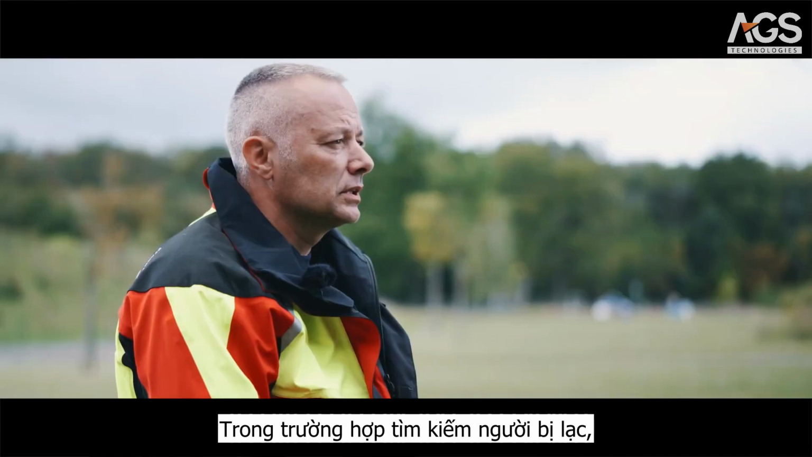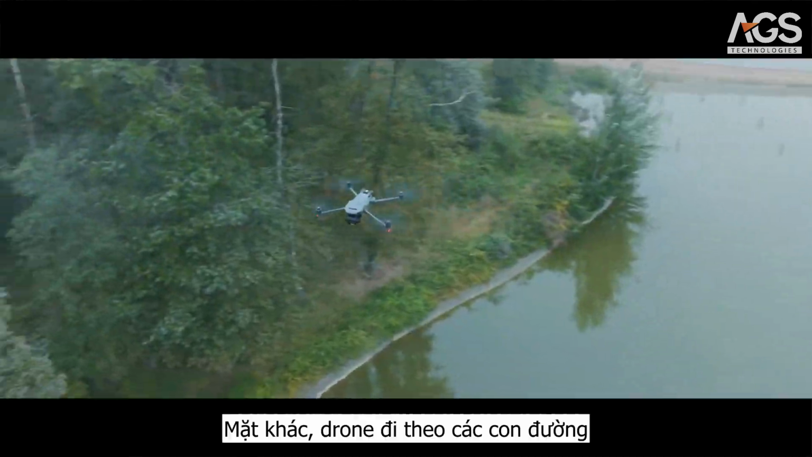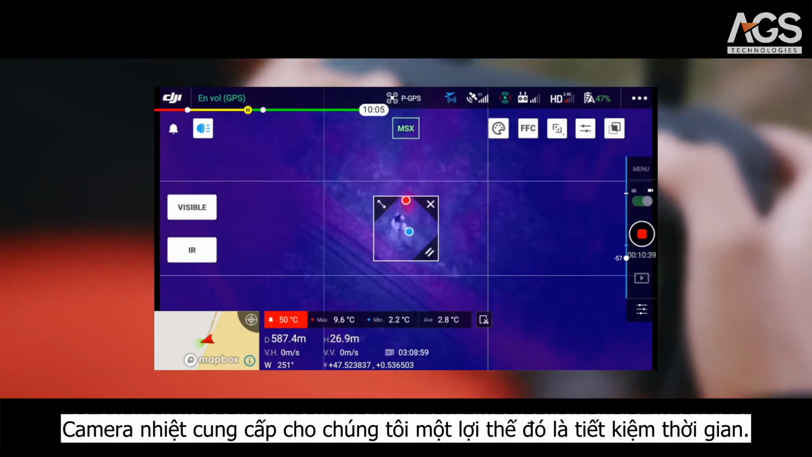In the case of a search for a lost person, the dogs conduct searches in the forest by tracking. The drone, on the other hand, follows paths to search ditches and fields. The thermal camera provides us with a time-saving advantage.